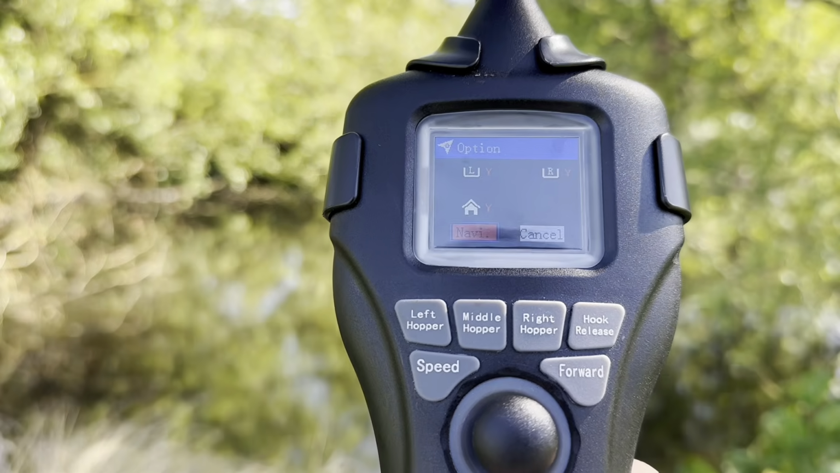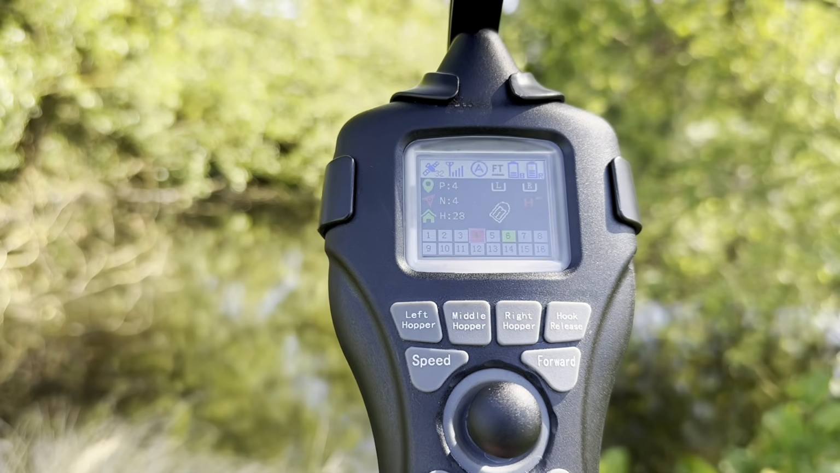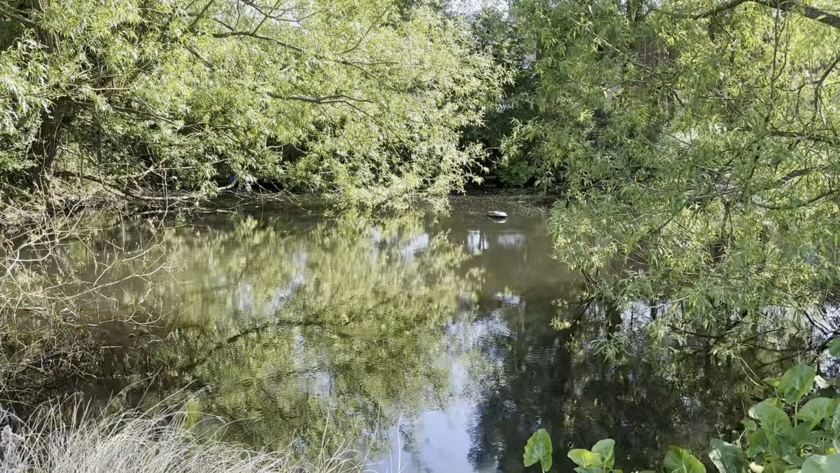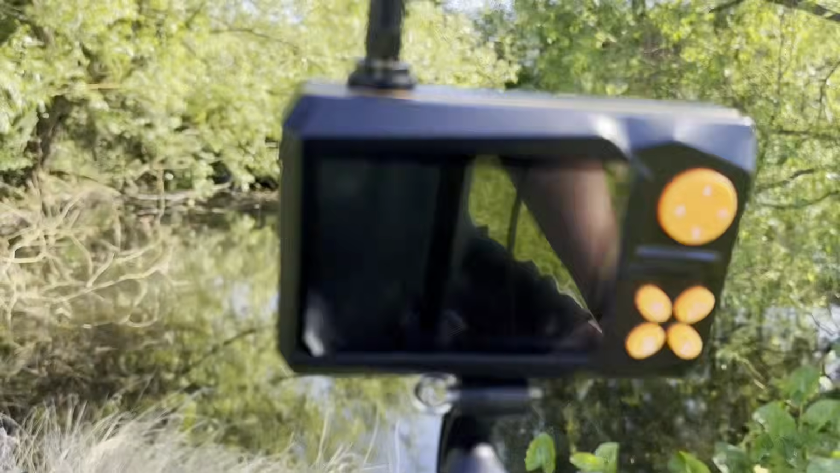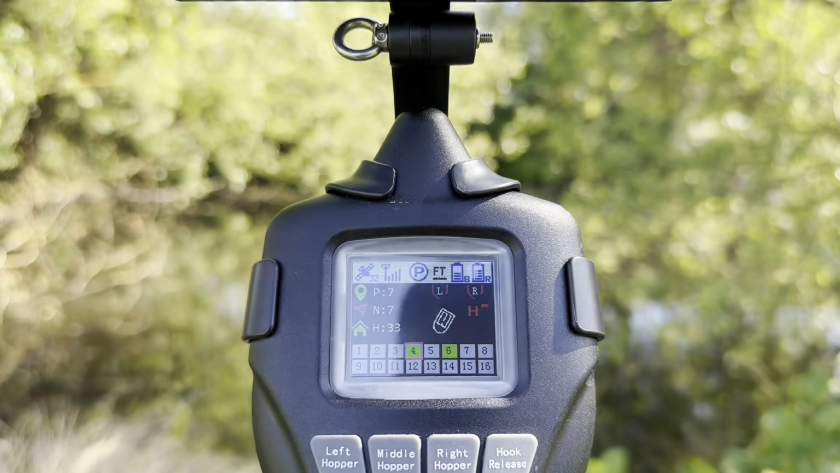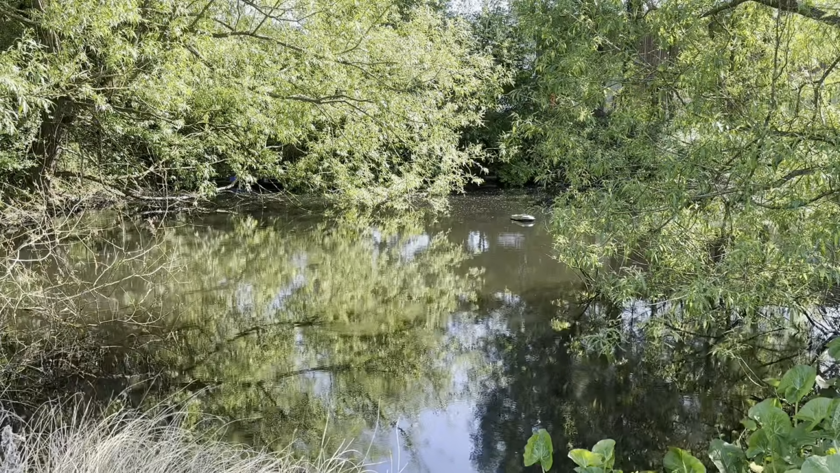And essentially what this will now do is, if I was to press navigate, it will now go and do all that for me. In the background, you can see it's already at the spot anyway, but you can see that it's now got to its spot, which it was already at. The screen will tell me that it's just opened the hoppers, as you can see, and now the boat will start returning back home for me.